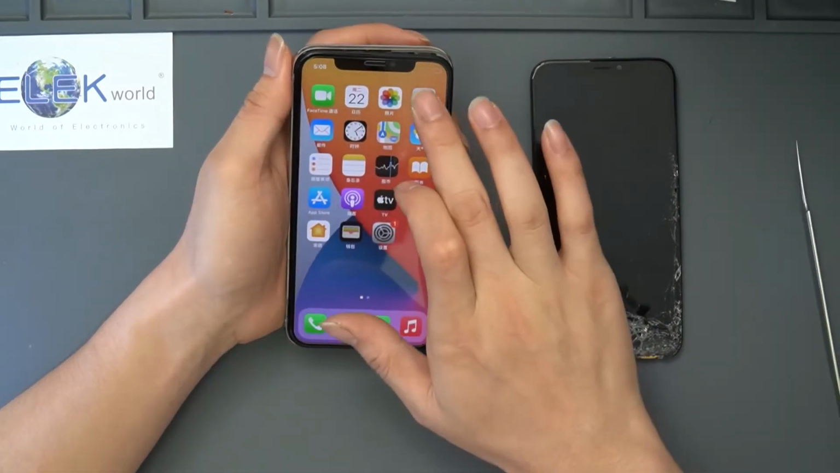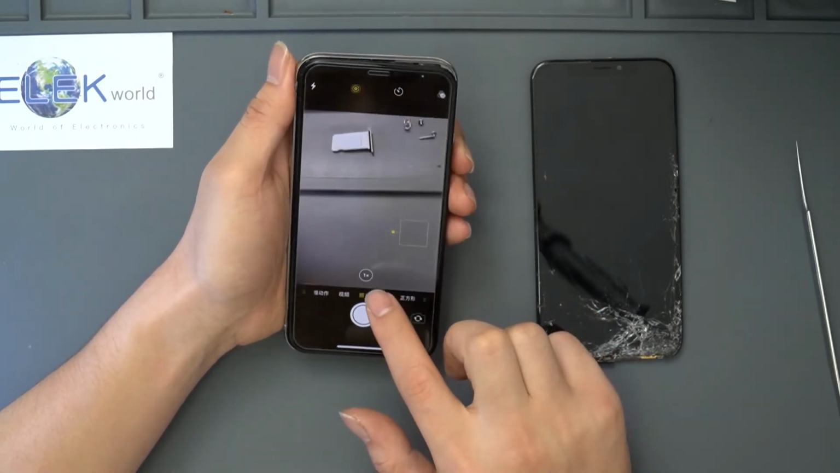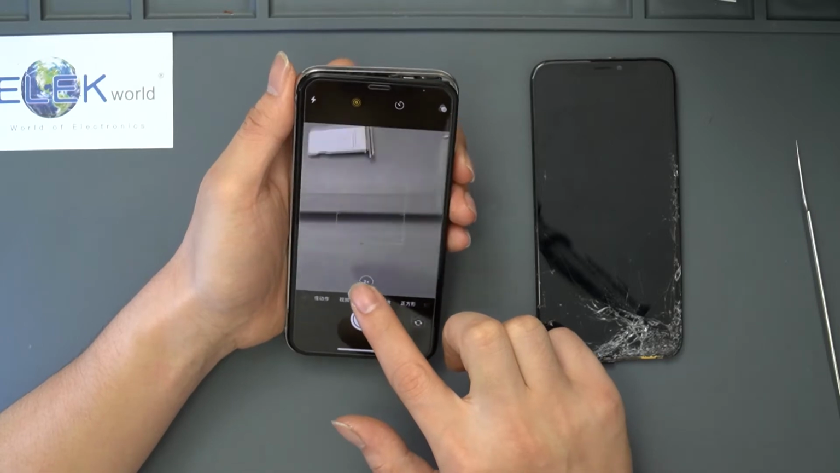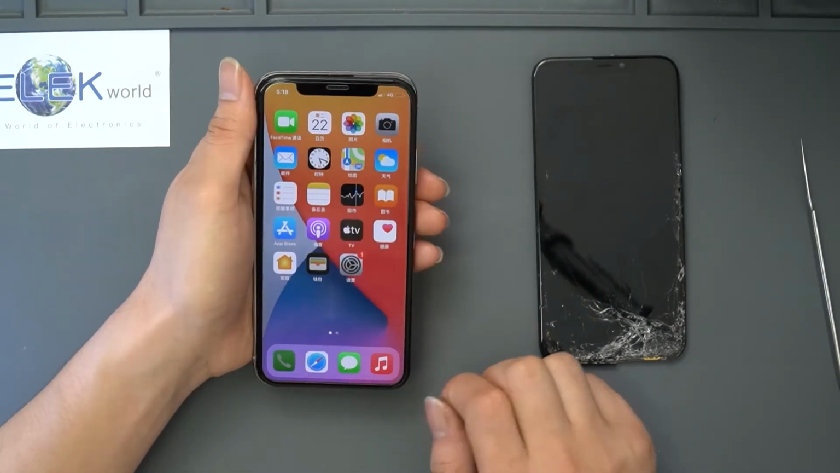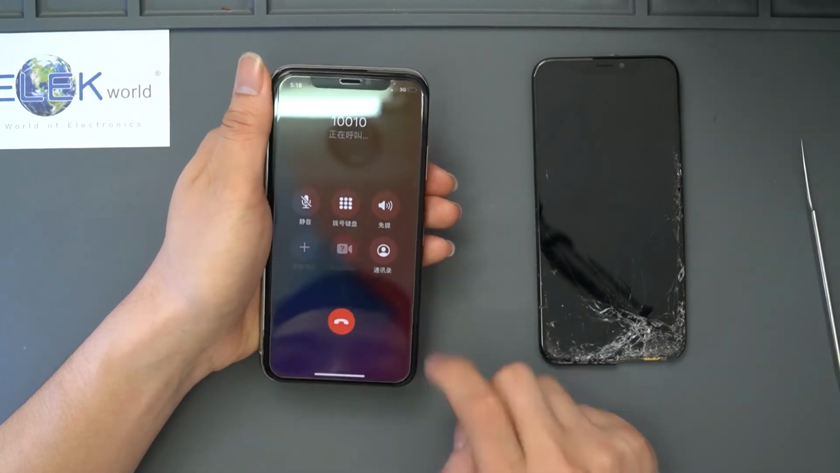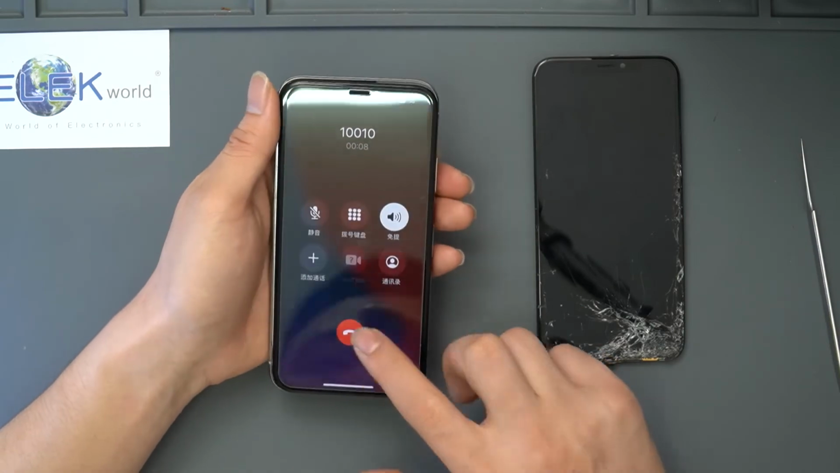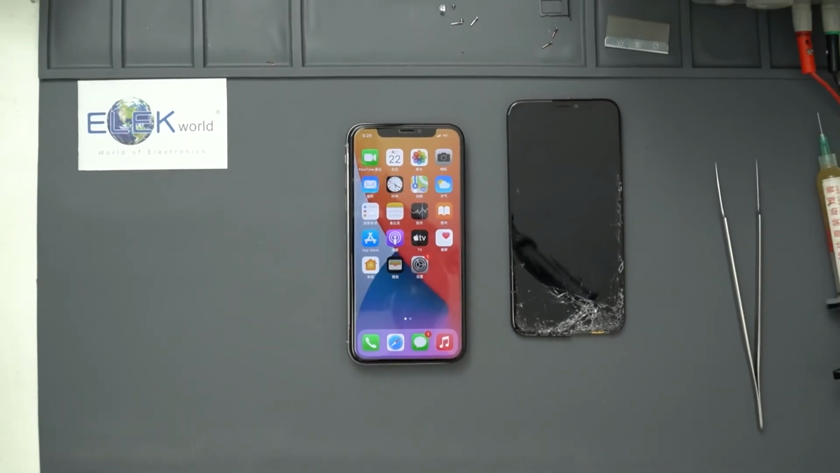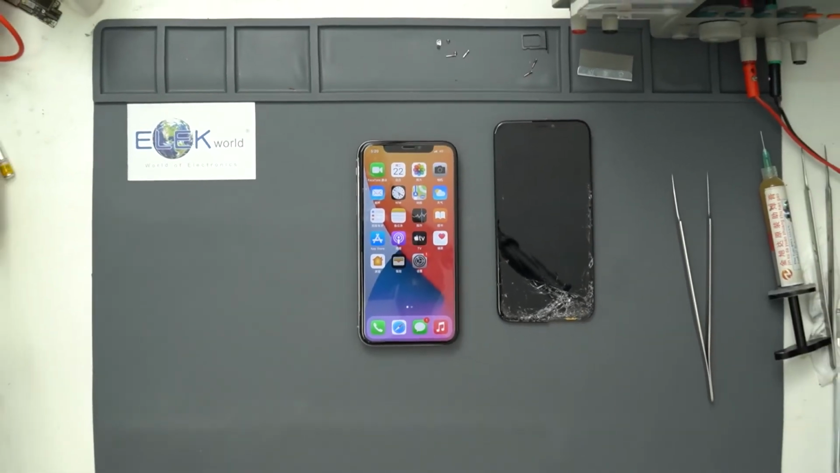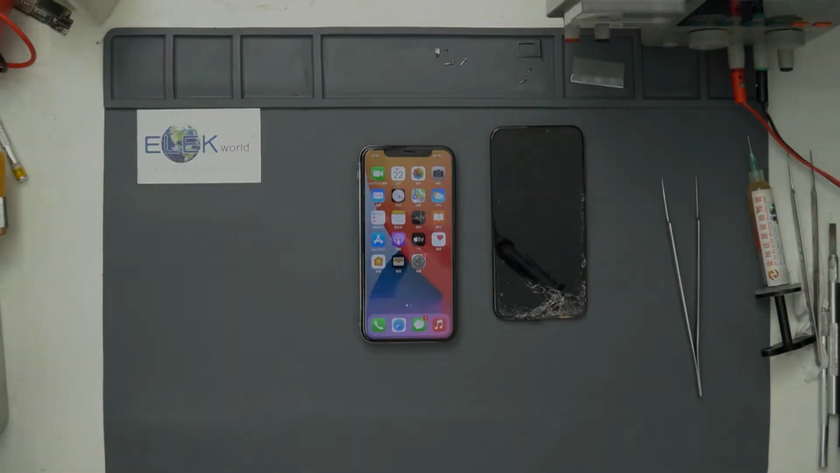Then we test all functions again. Camera works and it can focus as usual. Insert the SIM card back. Dial a number. Phone connected and the loudspeaker works well. After all functions are tested, the not-powering-on problem of this iPhone 10 has been fixed successfully.